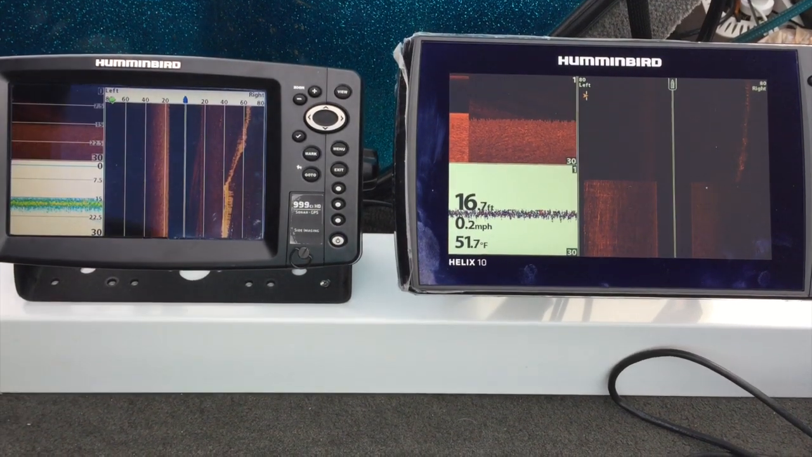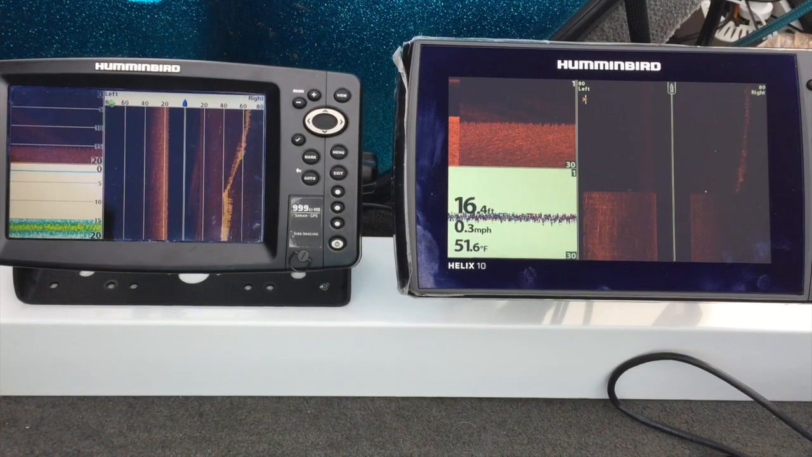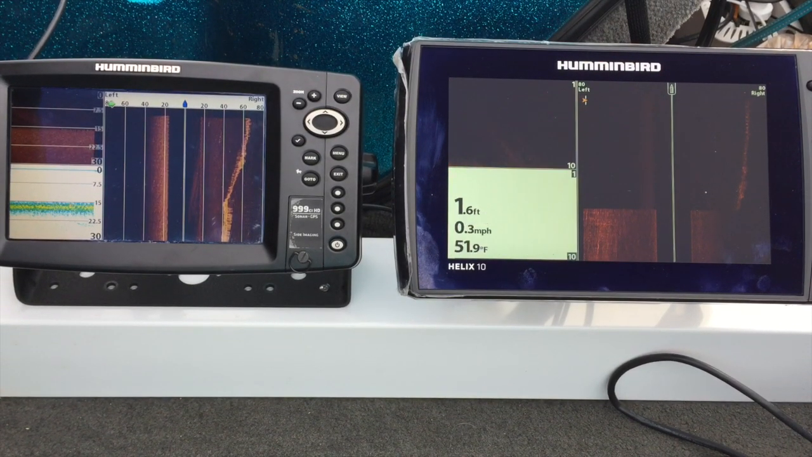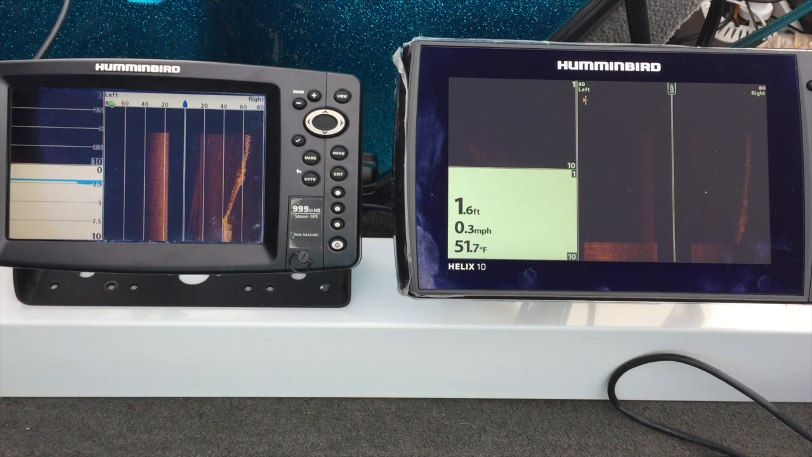Okay, here we go. 999 transducer coming up out of the water. And as you can see on both of them, of course that one went to 1.6 feet, which is an indicator the transducer is not reading. But as you can see on both of them, we've lost the sonar picture. So both units at this particular second are using the 999 transducer.